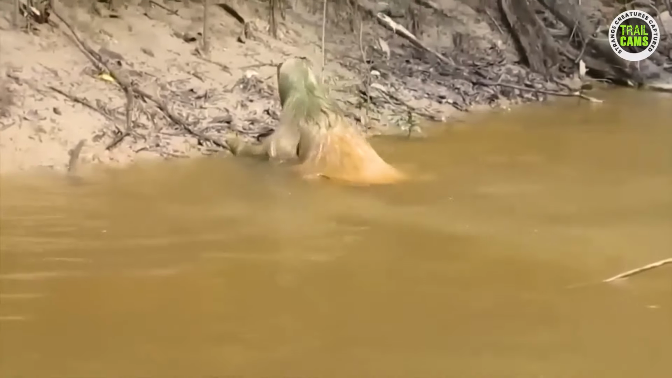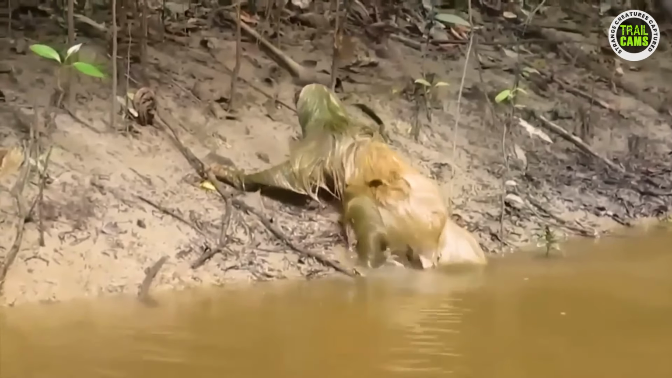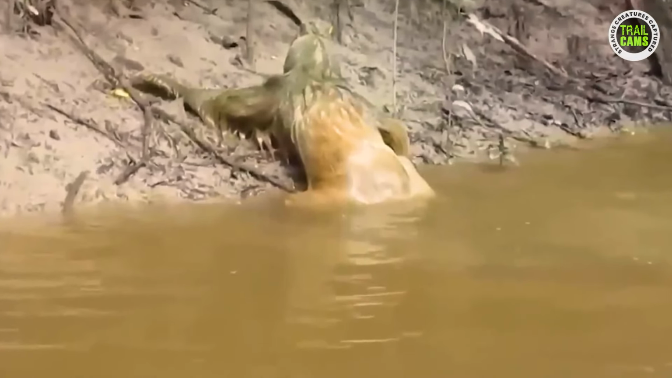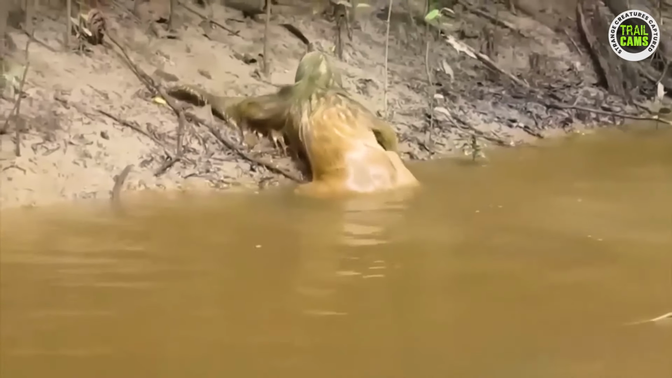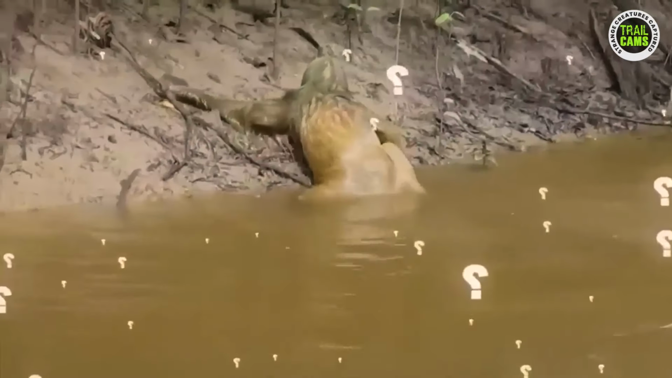This next clip is a real attention grabber. This unknown entity emerged from the depths of the water as if it's been plotting its grand entrance for centuries. Slowly but surely, it makes its way onto land, leaving us all in awe of its otherworldly appearance. And let me tell you, this is like nothing we've ever encountered before. With eyes that resemble those of a human and a head that's straight out of a science fiction flick, people are quick to jump to conclusions.